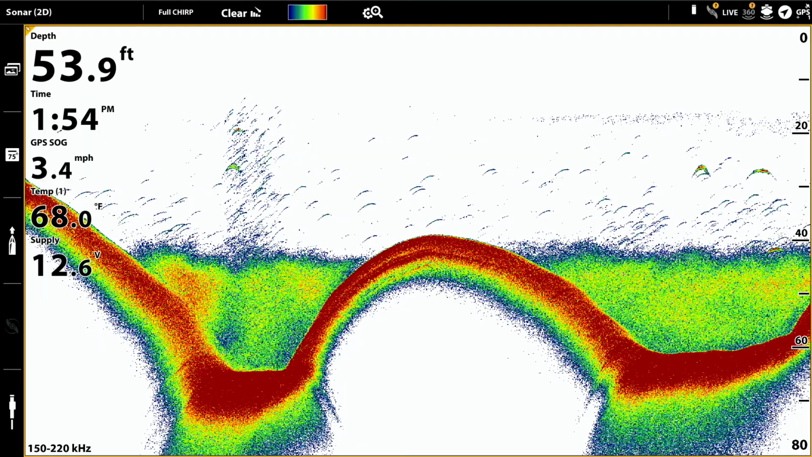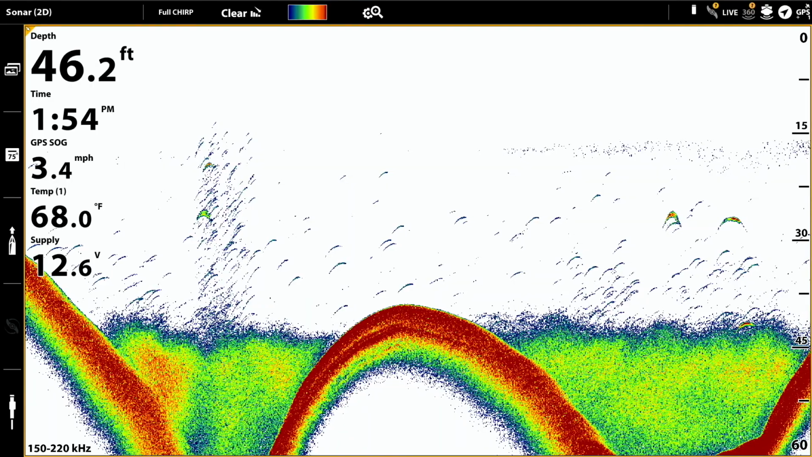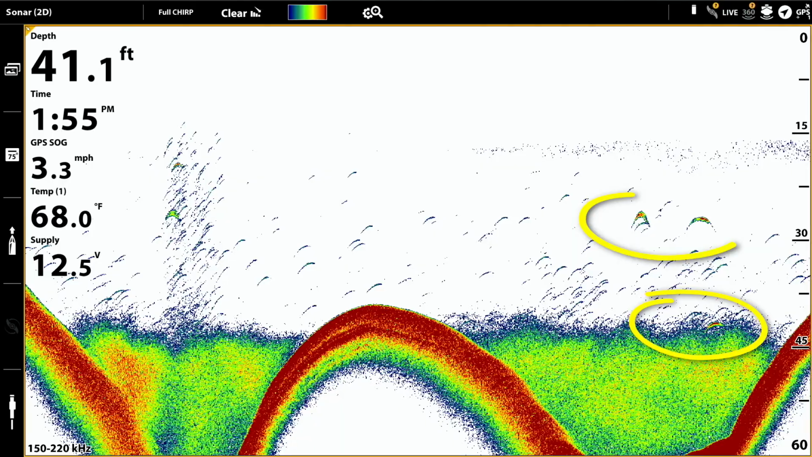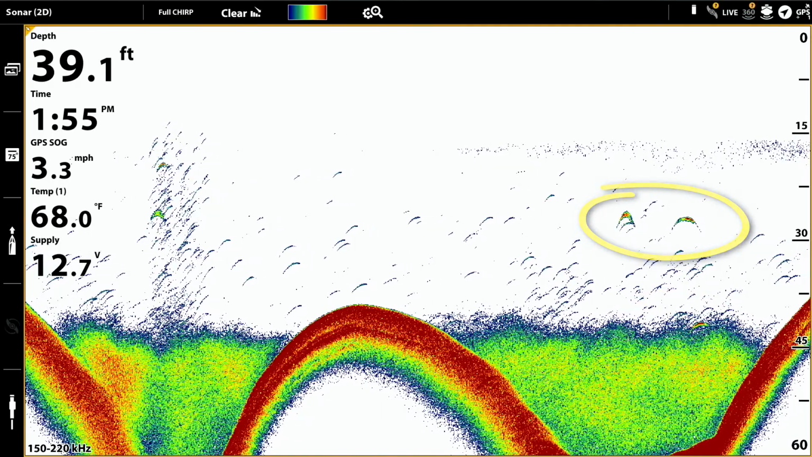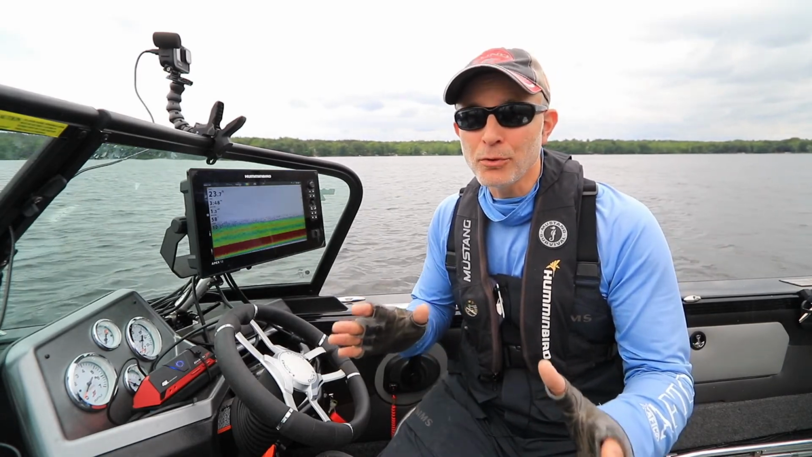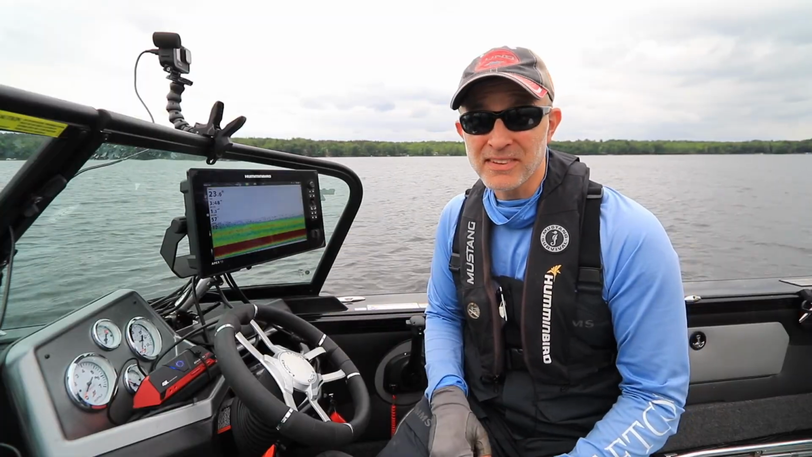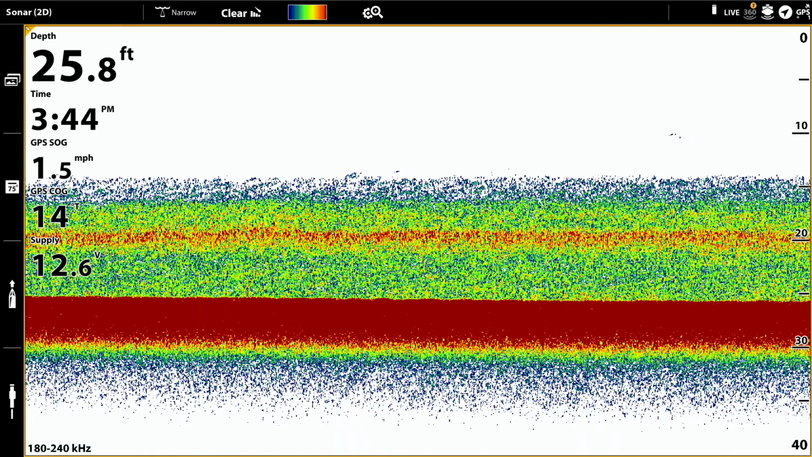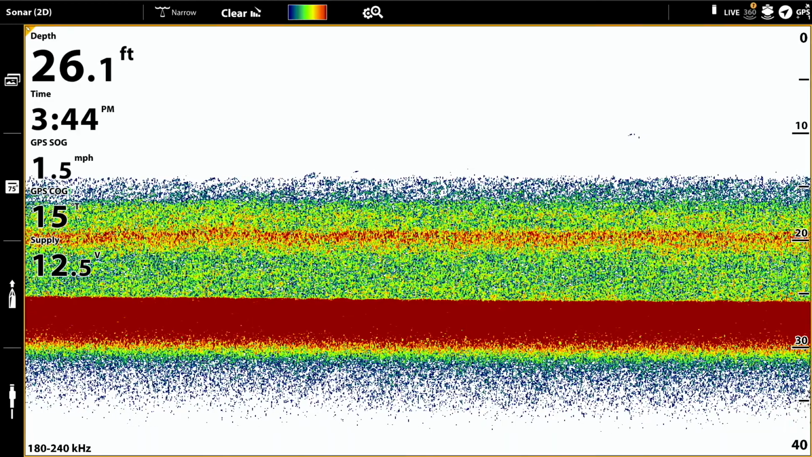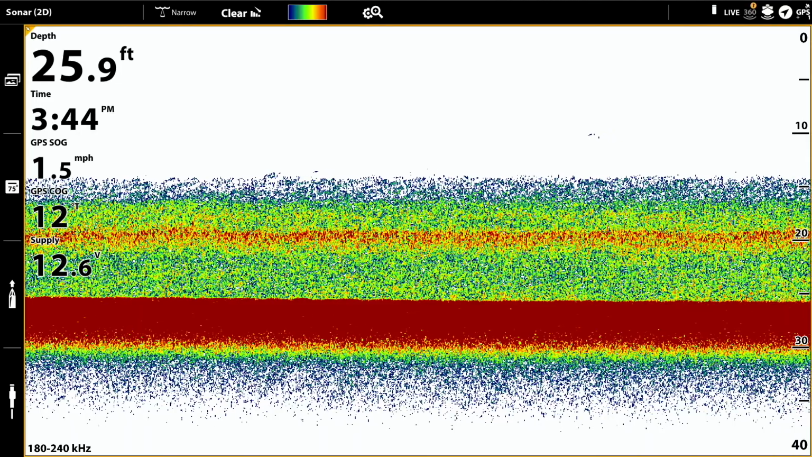On typical smaller inland lakes like I'm on today, I think about the thermocline as being a barrier. Fish will have to be found near the thermocline or above it, or in other words, between the thermocline and the surface. Now the thermocline is really easy to identify with your traditional 2D sonar. In fact, it's hard to miss it. On this lake, the thermocline is currently setting up right around 20 feet. That means every fish that I want to catch is going to be between the surface and 20 feet down.